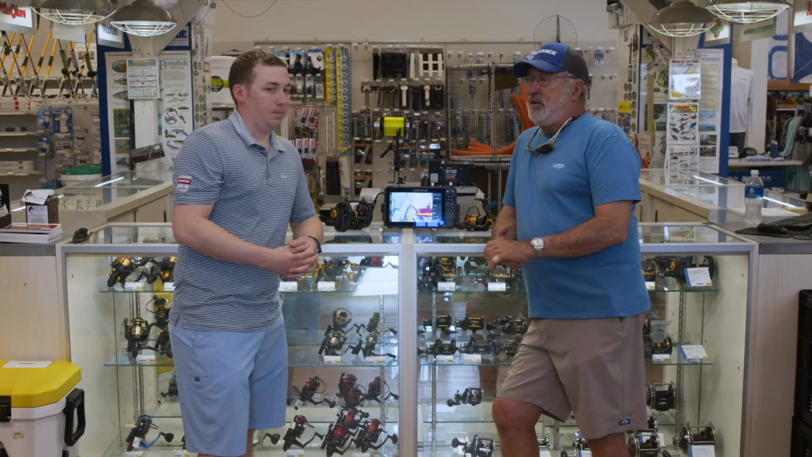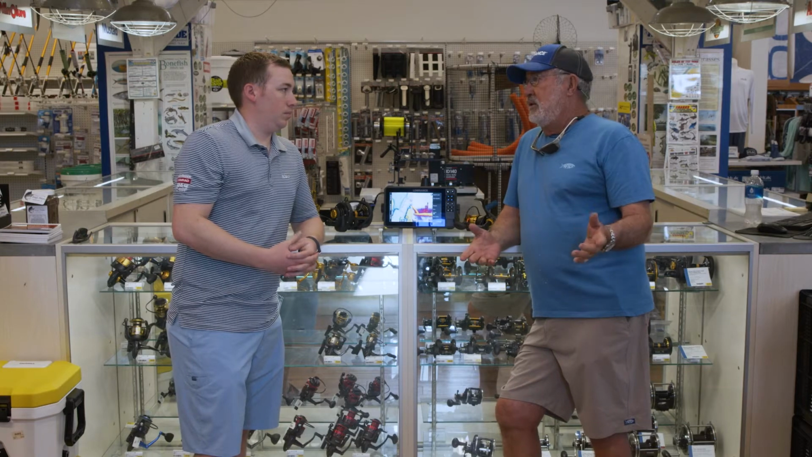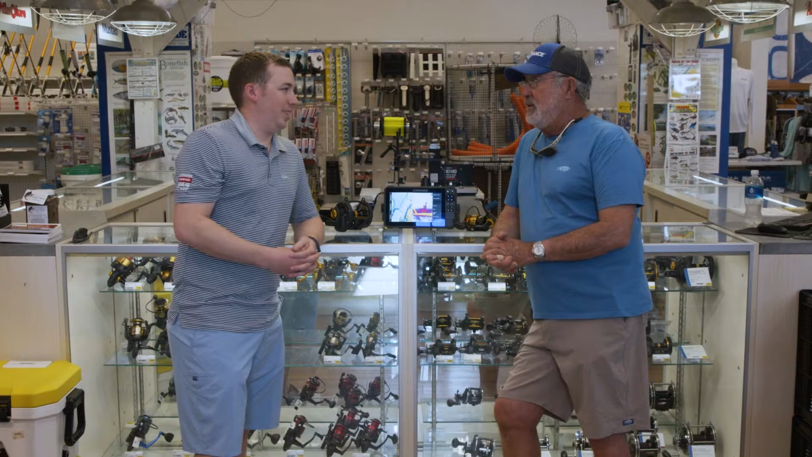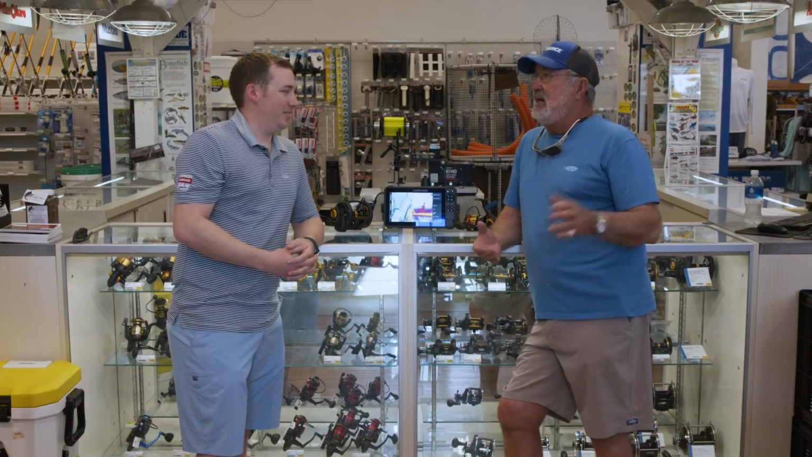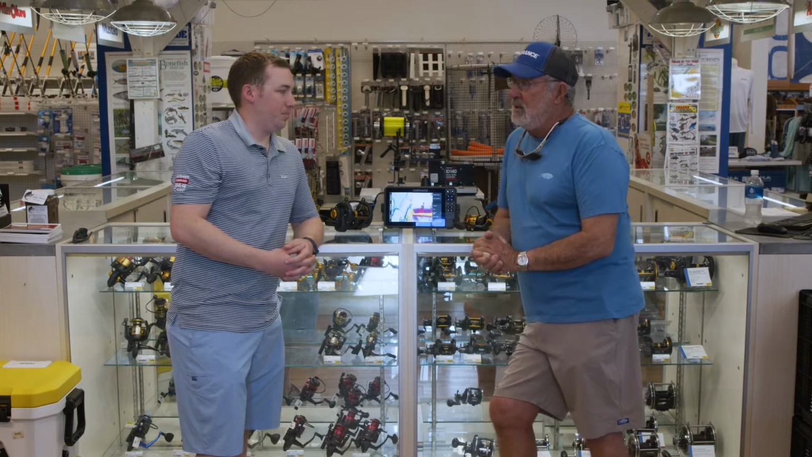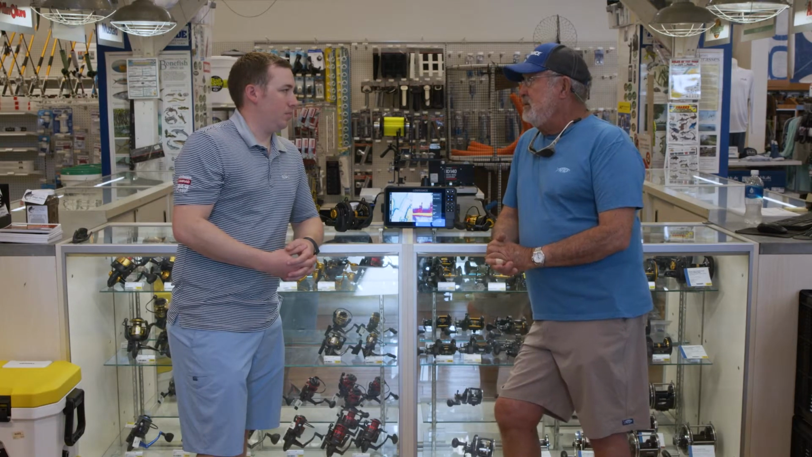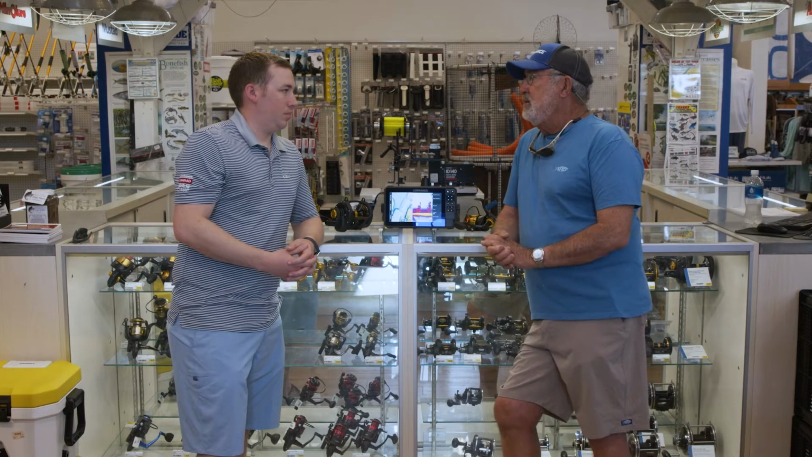Fortunately, the Keys run east and west, and so if the wind's blowing out of the north, we go to the south. If the wind's blowing out of the south, we can go to the north. So, get behind the lee of the island, and it usually works out really good that way. I also rely on a tide chart that I get from my HDS, and I'm able to tell exactly what tide I'm going to be dealing with in the locations I want to fish.